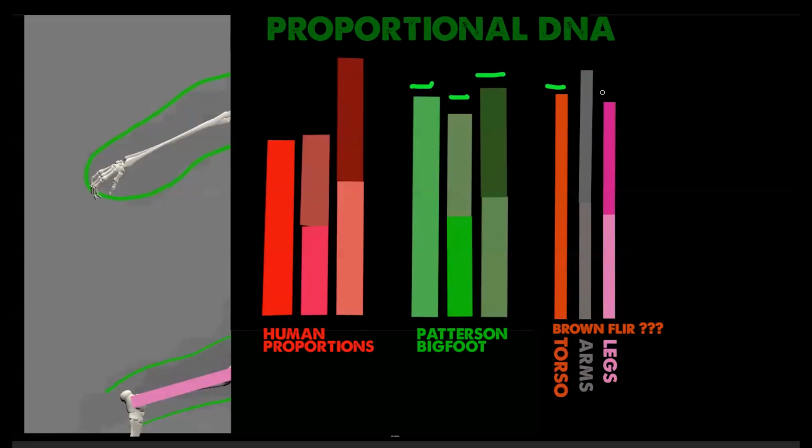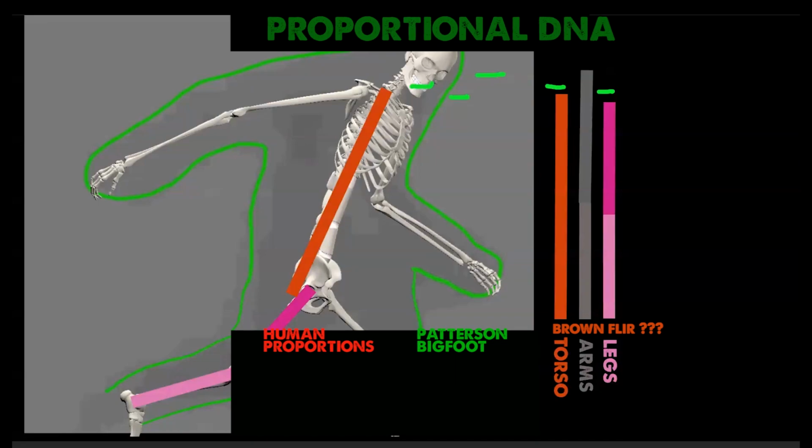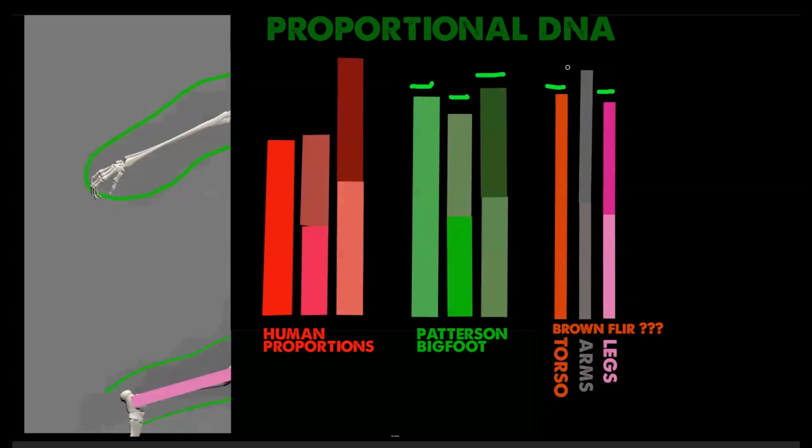Now, its legs are a little shorter. Could I have been off, say, 1 to 2% on my leg measurements or torso measurements when measuring the brown creature here? Yeah, I could be off 1 to 3% margin of error, and it would still match up perfectly with Patty here. And neither of them have body proportions even remotely close to us humans.